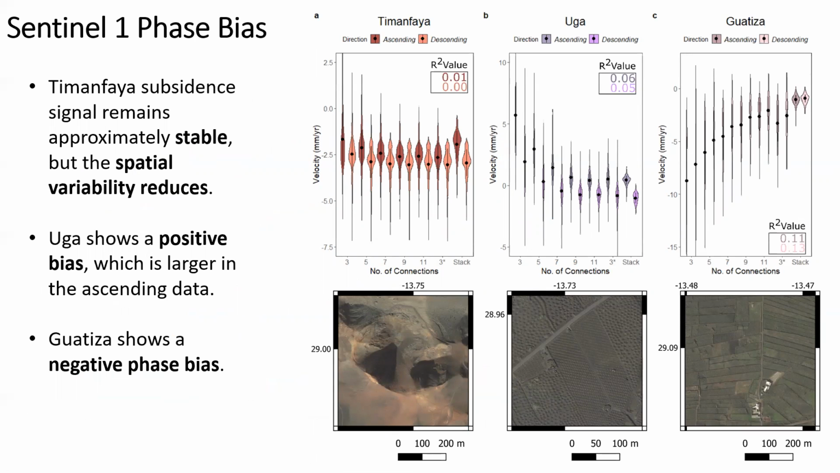We then looked at the satellite data to see if we could find any potential causes of the bias. At Yuga, there are these man-made hollows, which are designed to capture moisture used by farmers. And then at Guazia, you have more traditional crop fields. Therefore, we think the bias is likely related to the land use type and soil moisture content as seen in other areas of literature.